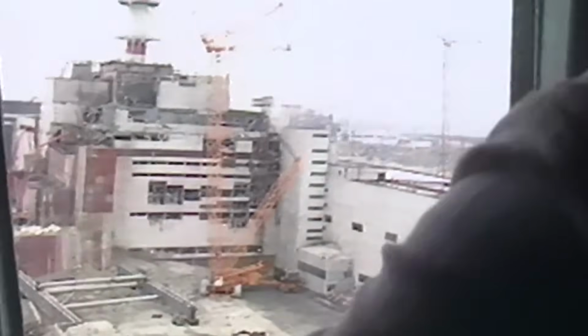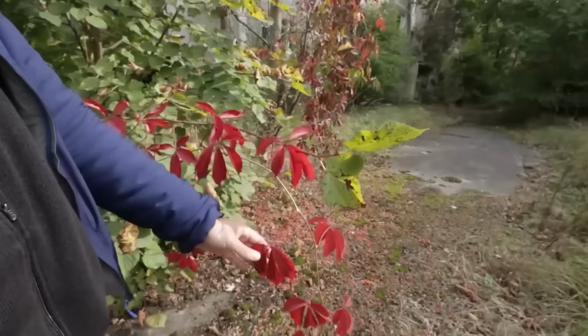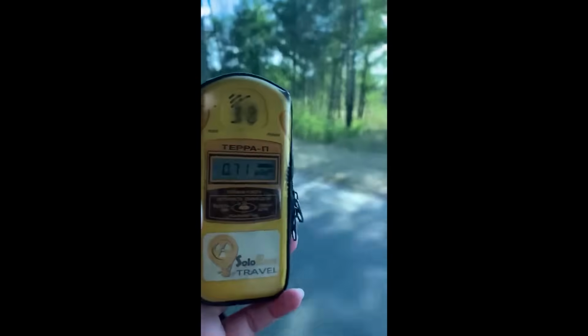The Red Forest is a no-go zone inside the Chernobyl exclusion zone in Ukraine. When the Chernobyl disaster happened in 1986, this patch of forest got hit with this blast of radiation so strong it killed the trees almost instantly. And the pine needles turned red. That's of course where the name comes from. And the ground is still full of radioactive dust decades later.